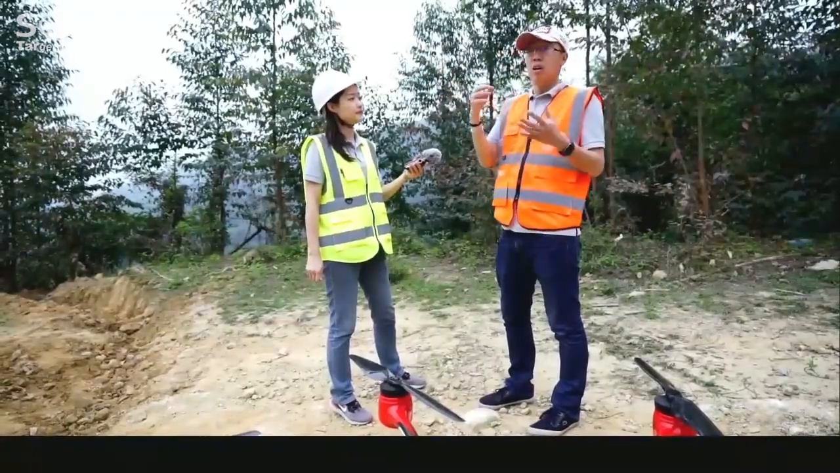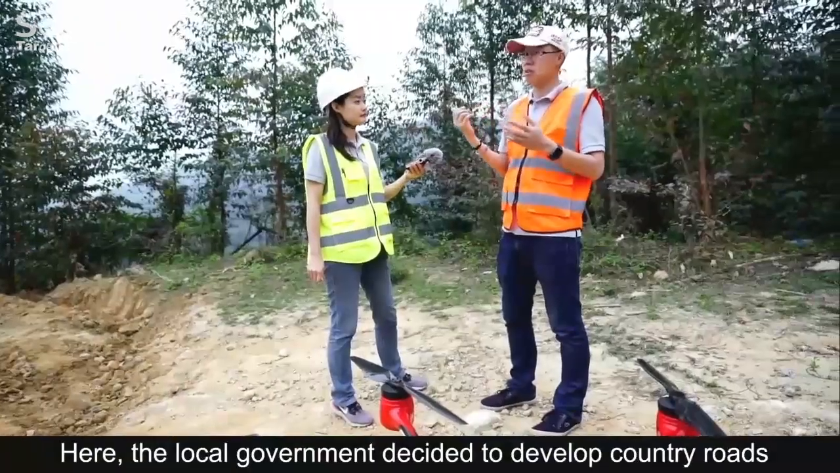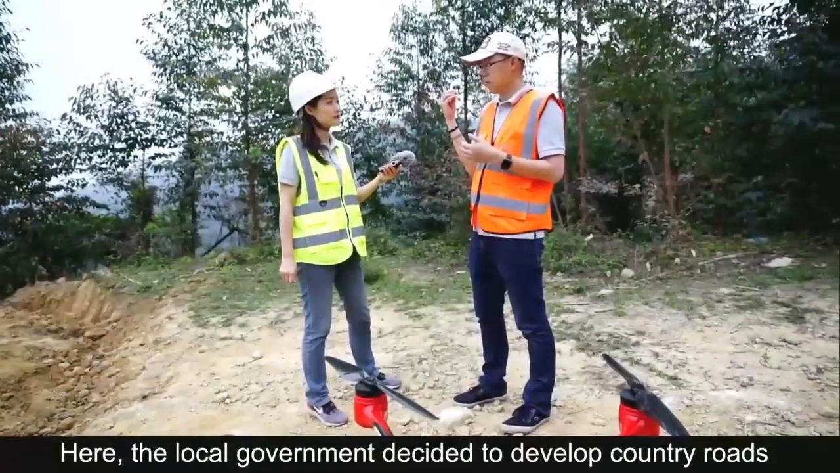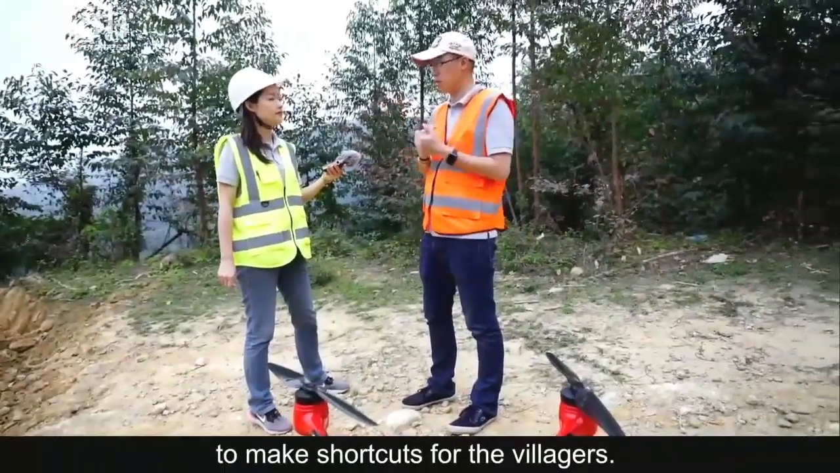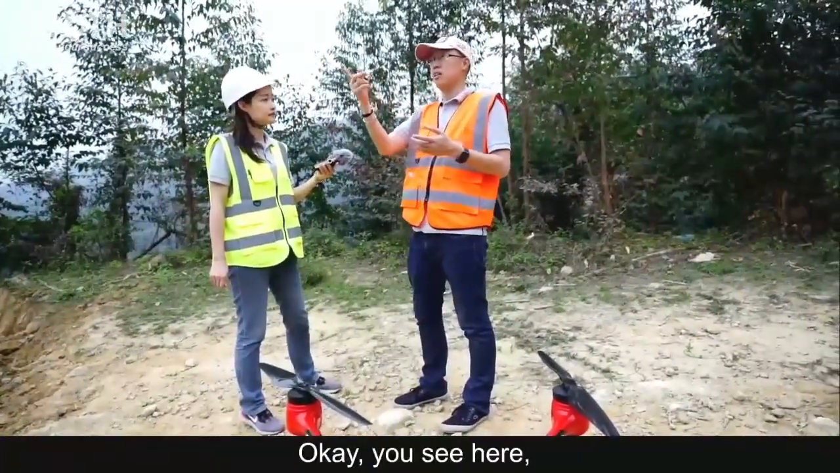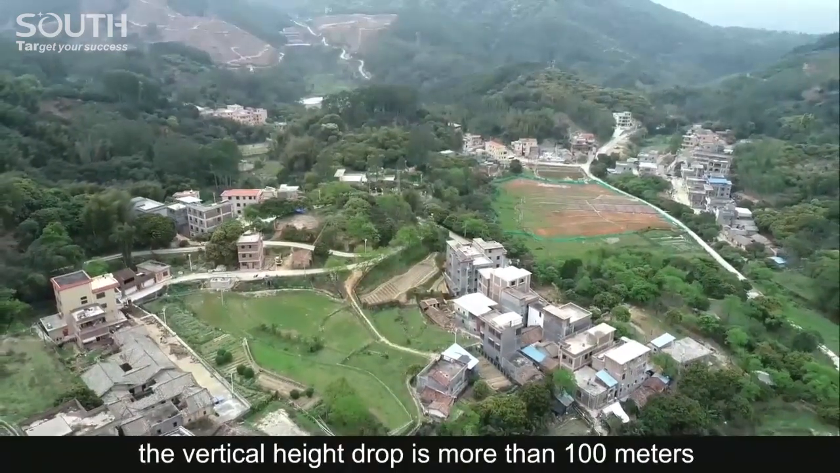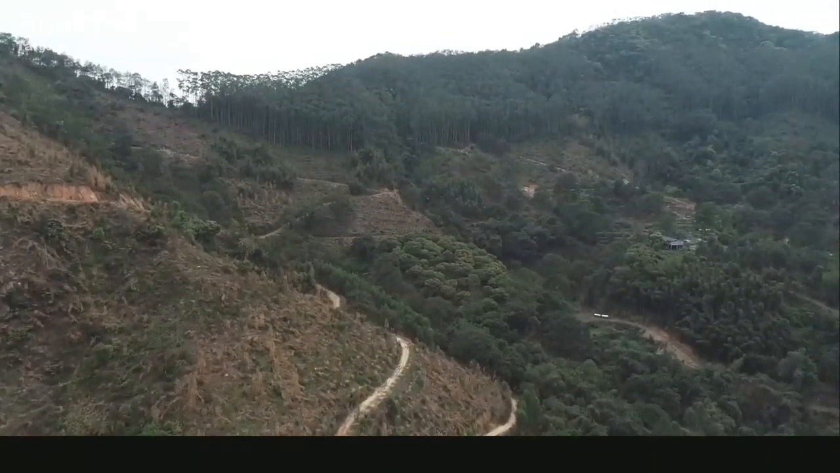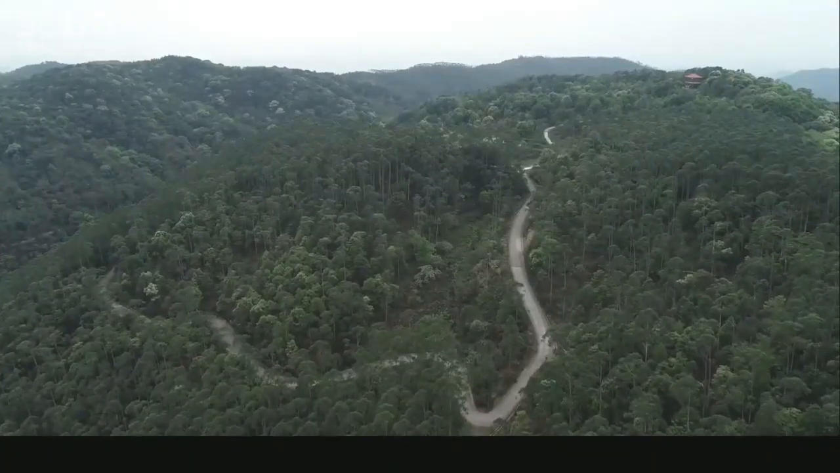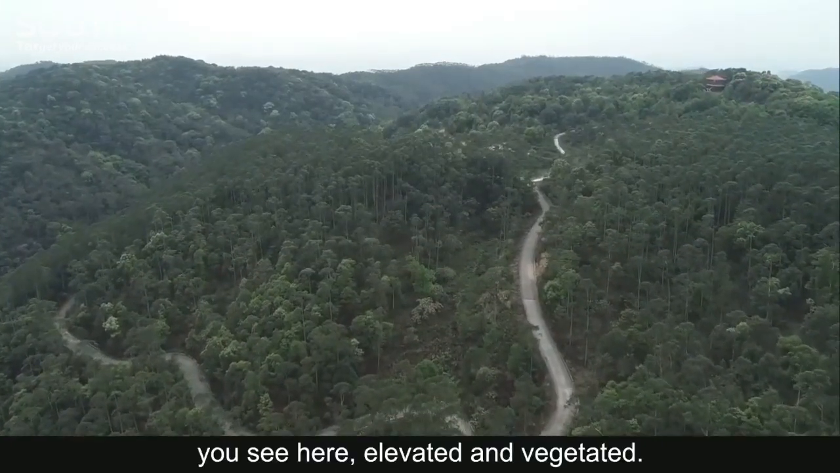Here, the local government decided to develop country roads to make shortcuts for the villagers. You see here, the vertical height drop is more than 100 meters in such a small area, just 23 hectares. But you see here, elevated and vegetated.